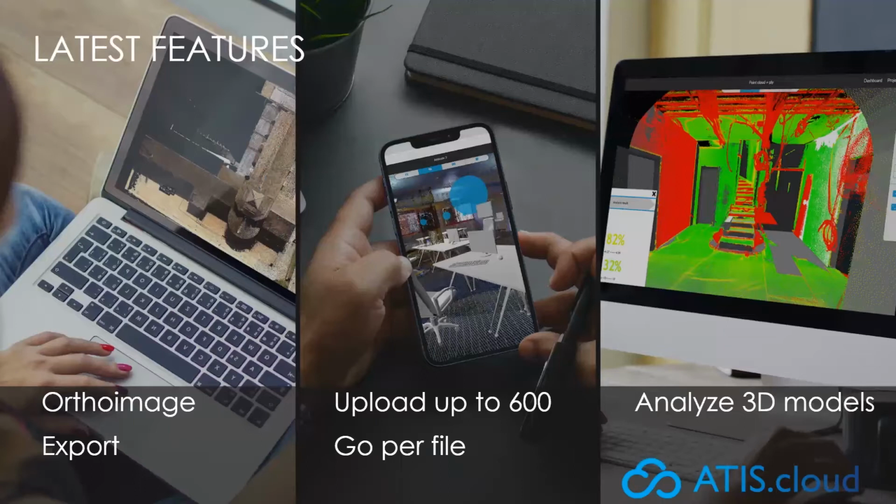On this slide, you can see all of our latest features. We have the auto image export. We can upload up to 600 gigabytes per file, and you can analyze 3D models. The ATIS.cloud team is working continuously on new features in order to always satisfy our customers and make it a platform connected to the reality on the ground.